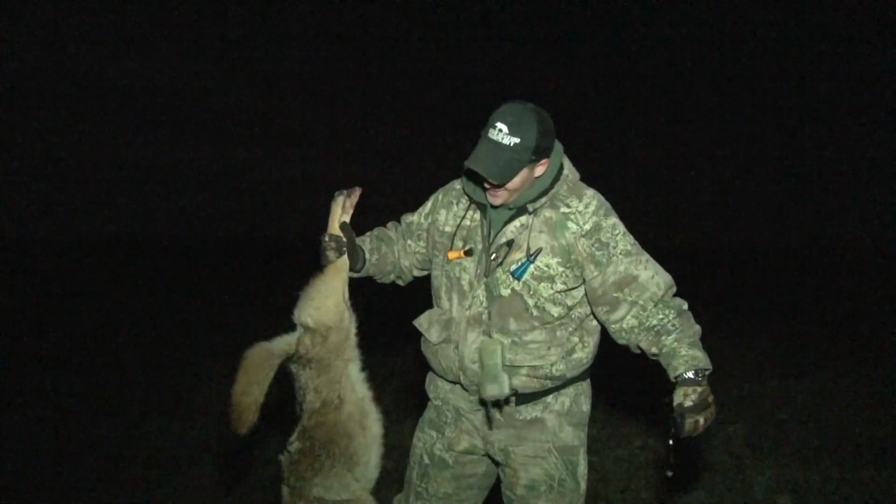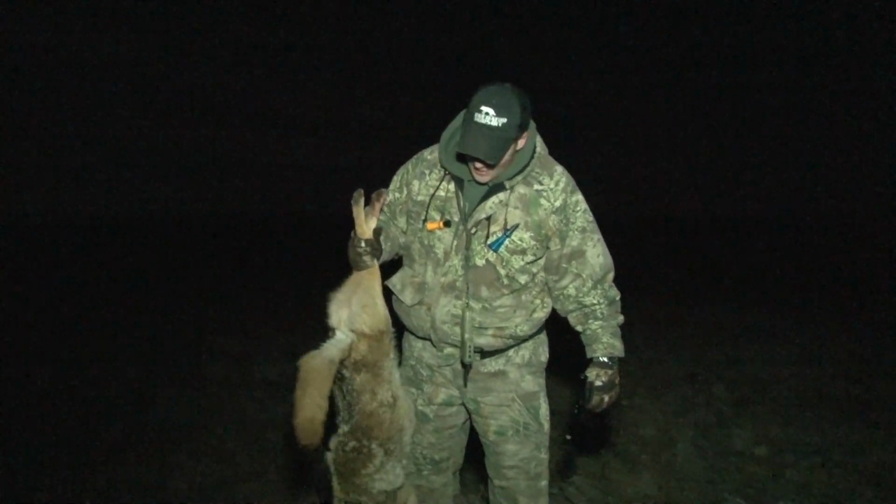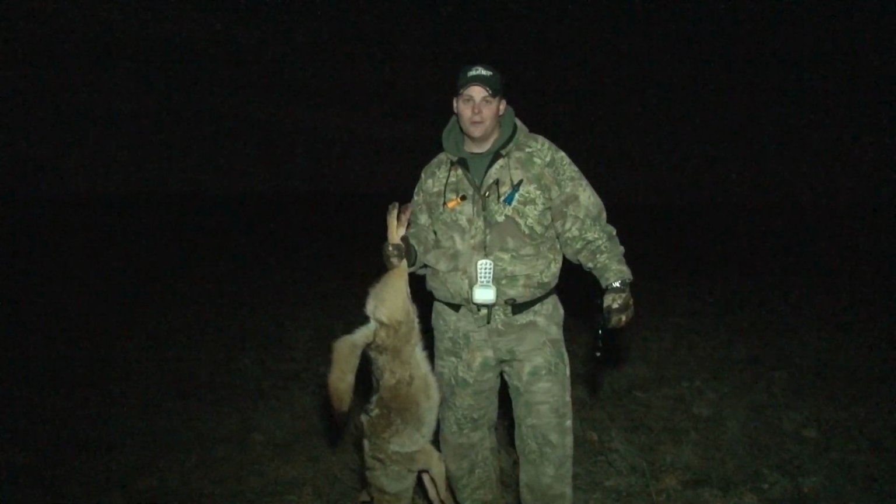Here we go. Number 2 for the night and number 4 for the trip. So they're up and moving. It's a full moon. About 1:30 in the morning. I think they're finally starting to turn on. So we're gonna get back after them.